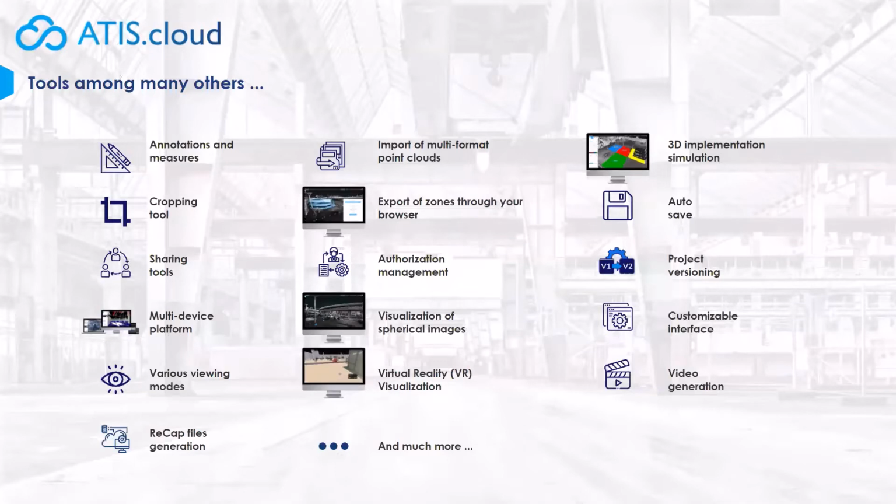So here are some of the tools that we offer. We offer numerous features. Here is a non-exhaustive list. These are the most used features. So we have the annotation and measurement, the grouping tool. You can manage the authorization, and we have 3D implementation, simulation, and so on. You can have a look on the slide.